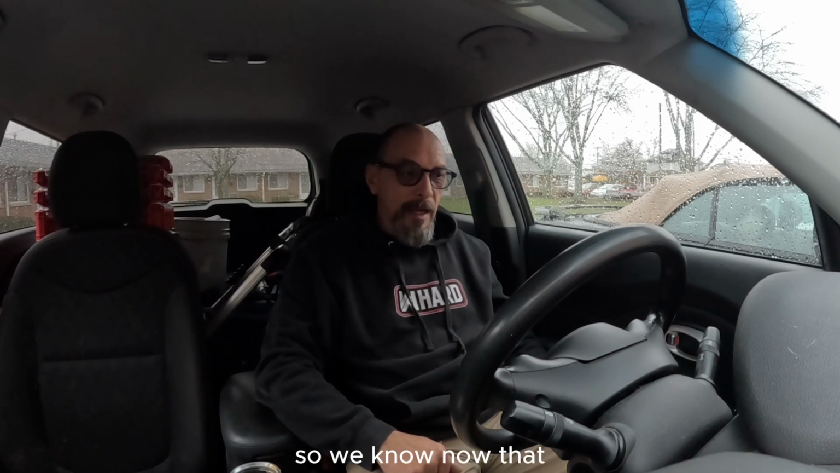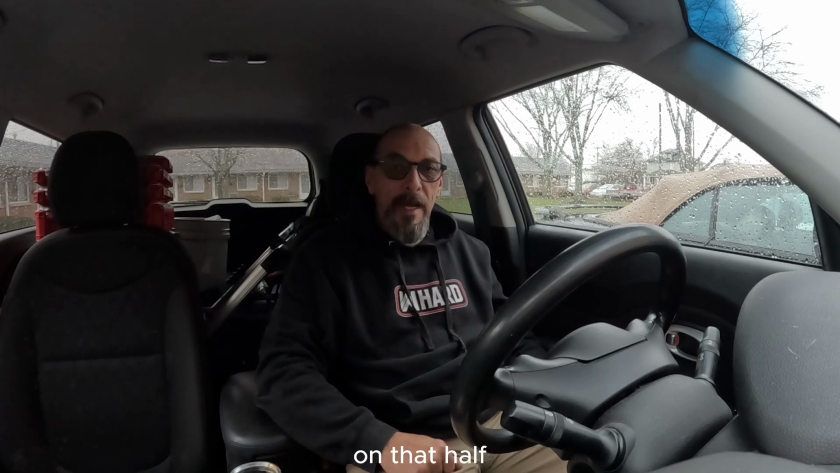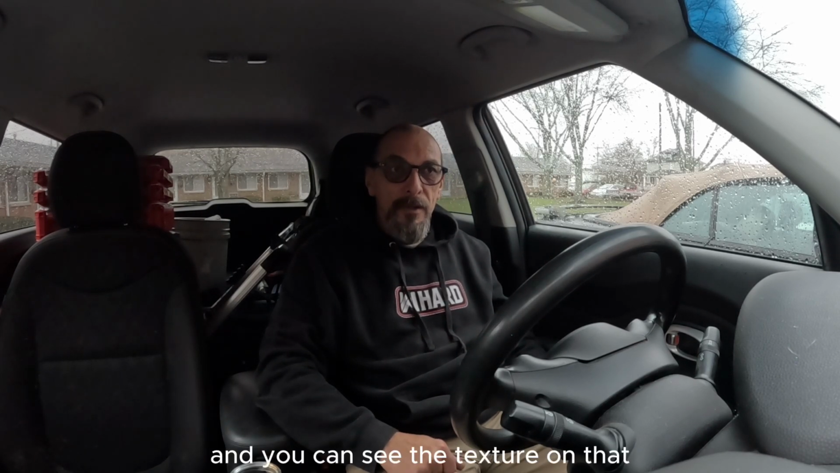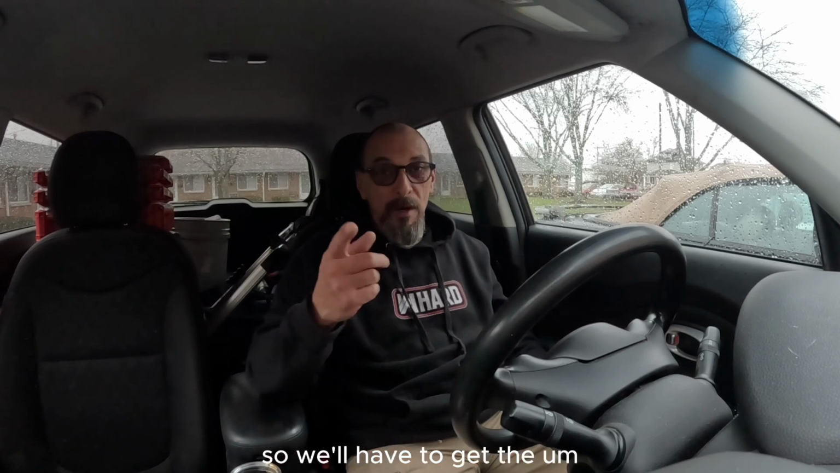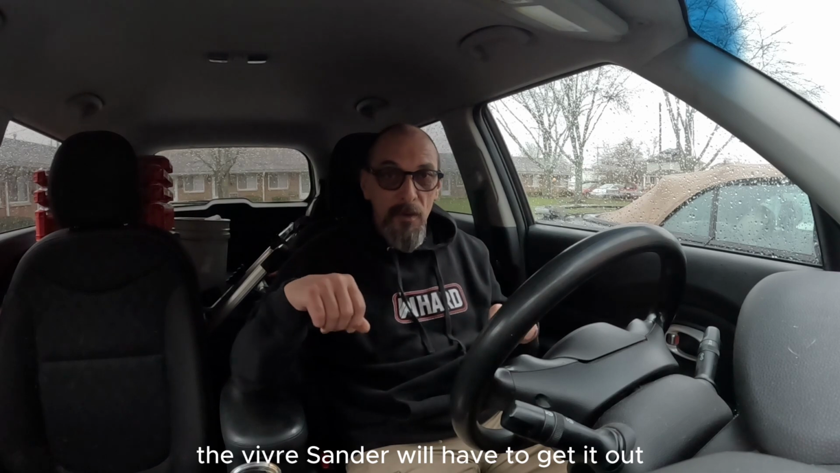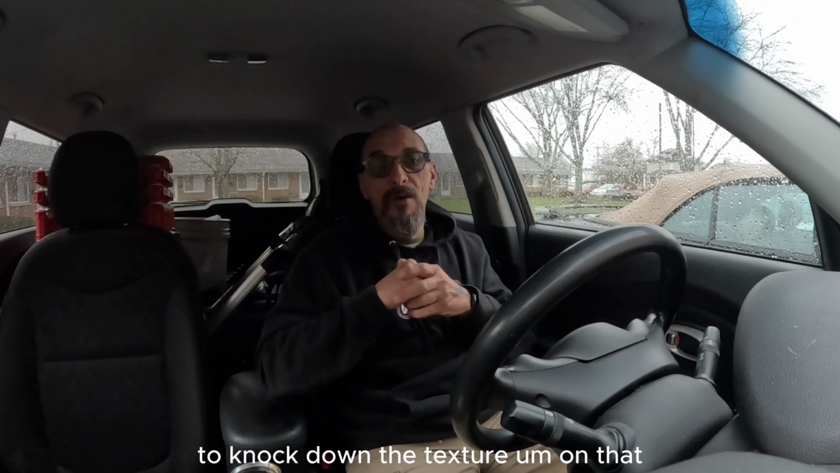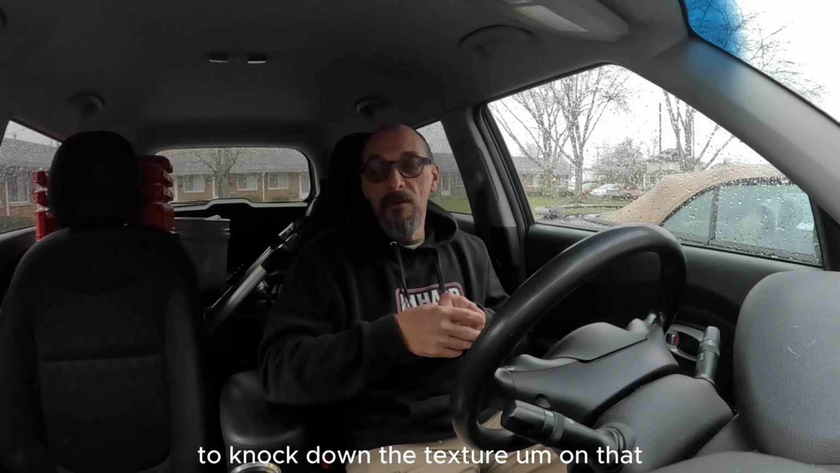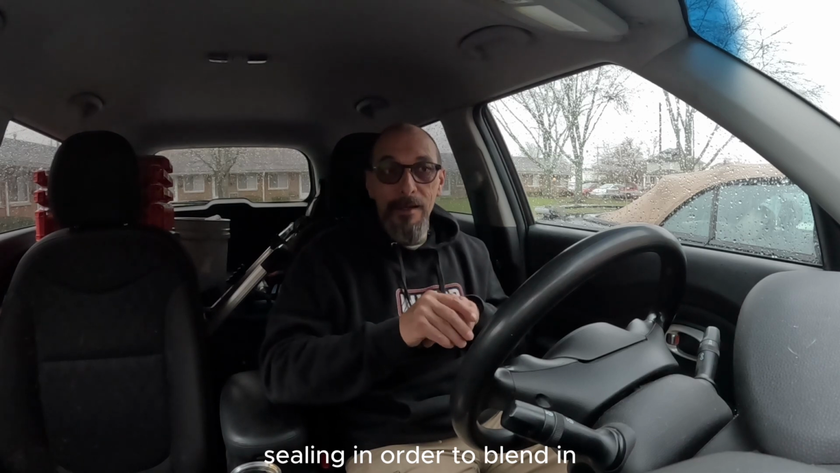So we know now that that whole ceiling is going to have to be tore out on that half, and you can see the texture on that. It's just absolutely horrible. So we'll have to get the Weaver sander out to knock down the texture on that ceiling in order to blend in.